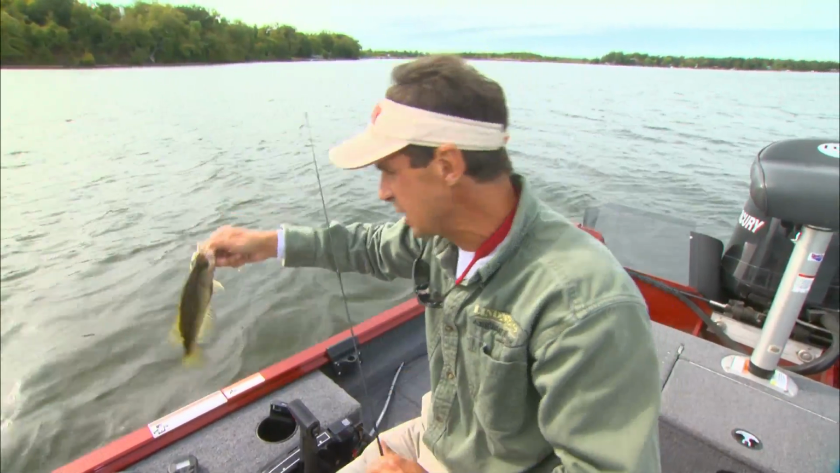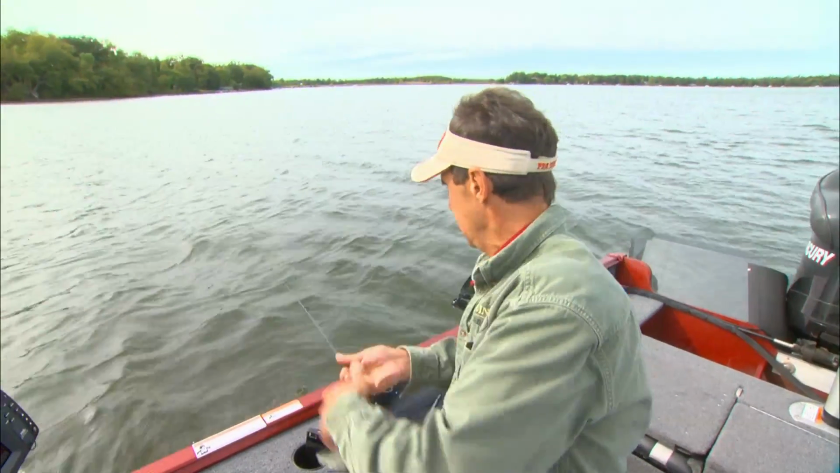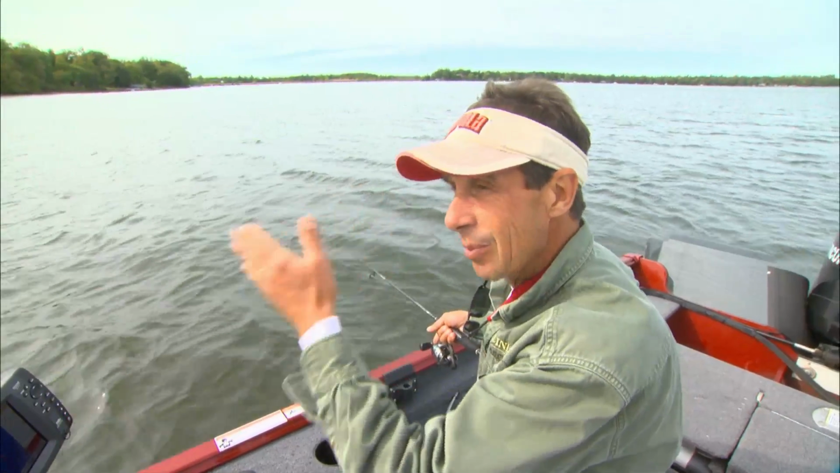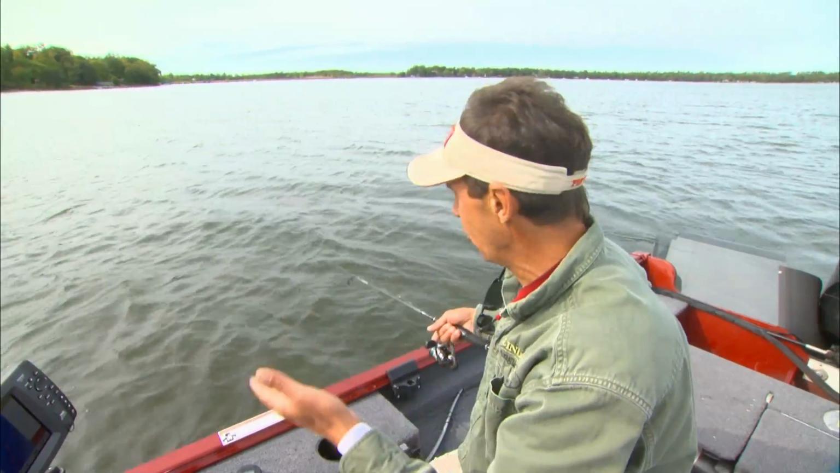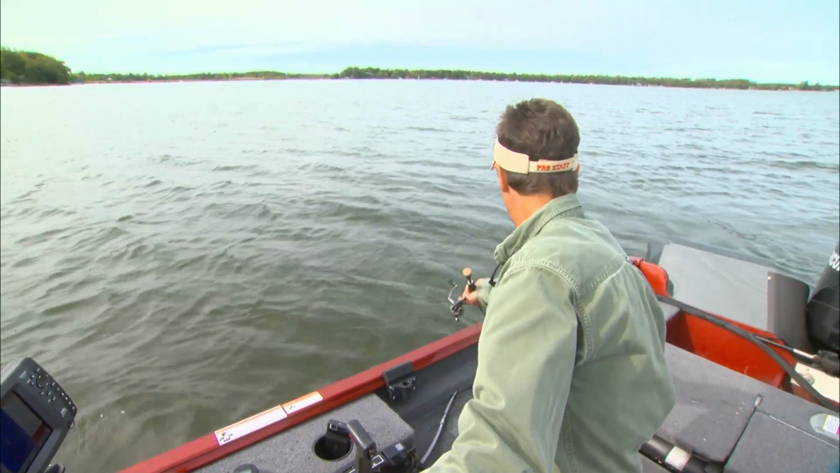And what we do is set it in and out along the length of the structure that we're fishing, and you can have the boat literally move back and forth between those different waypoints or those coordinates. Come on, buddy, get back down there.